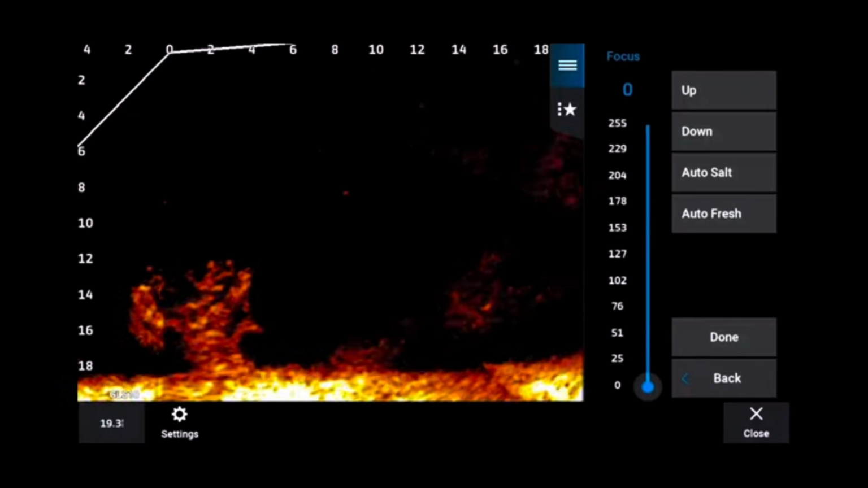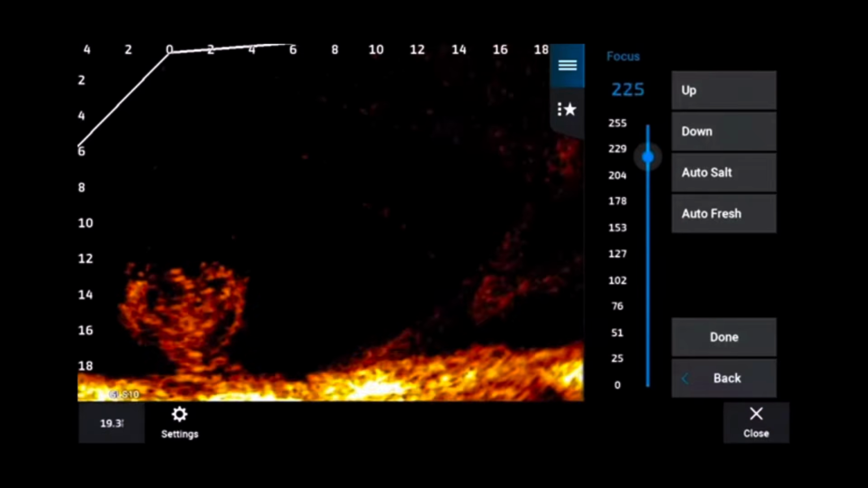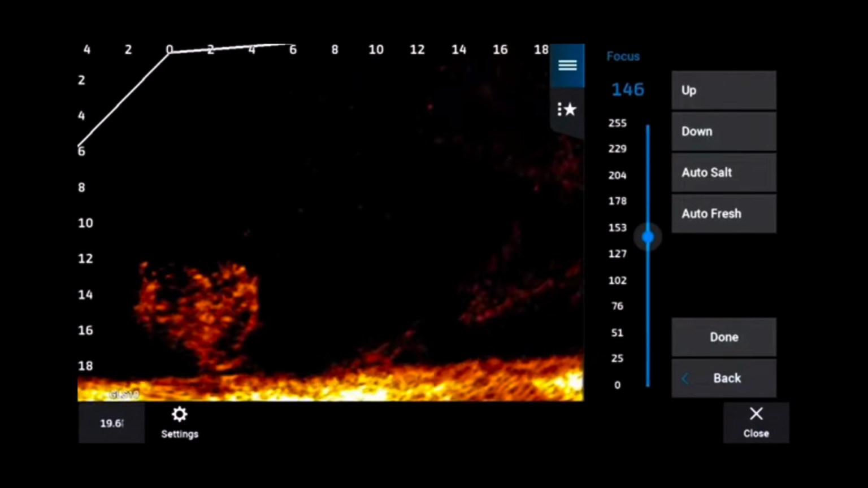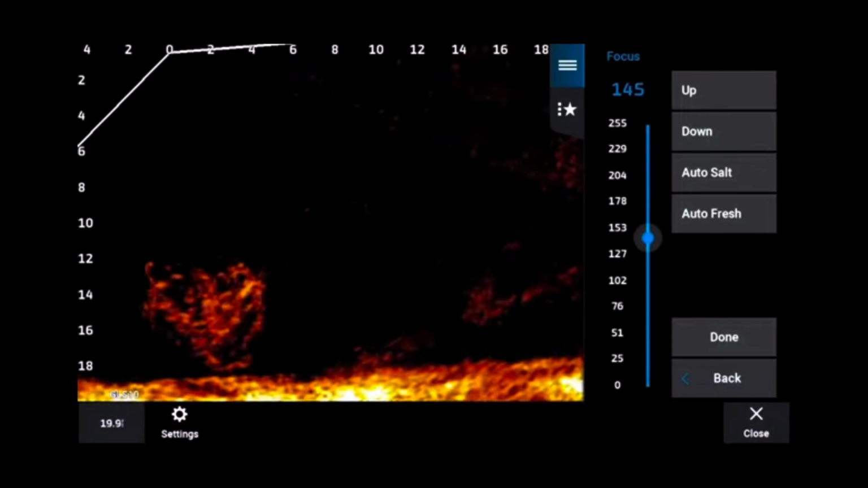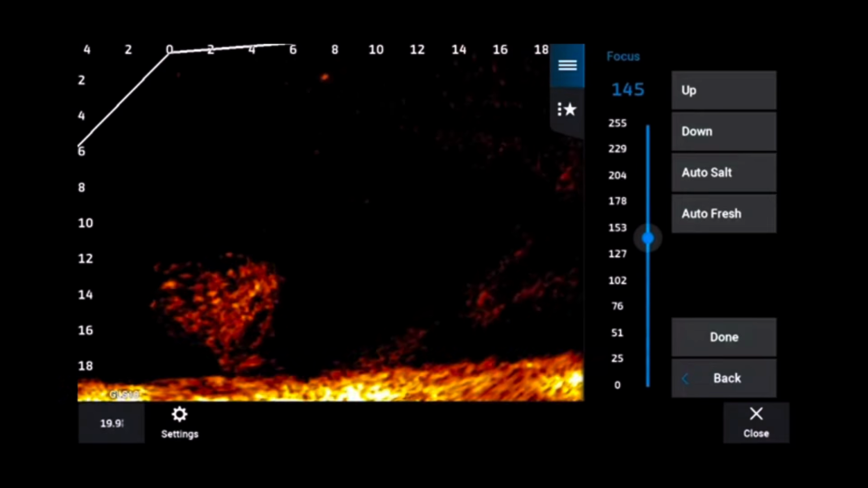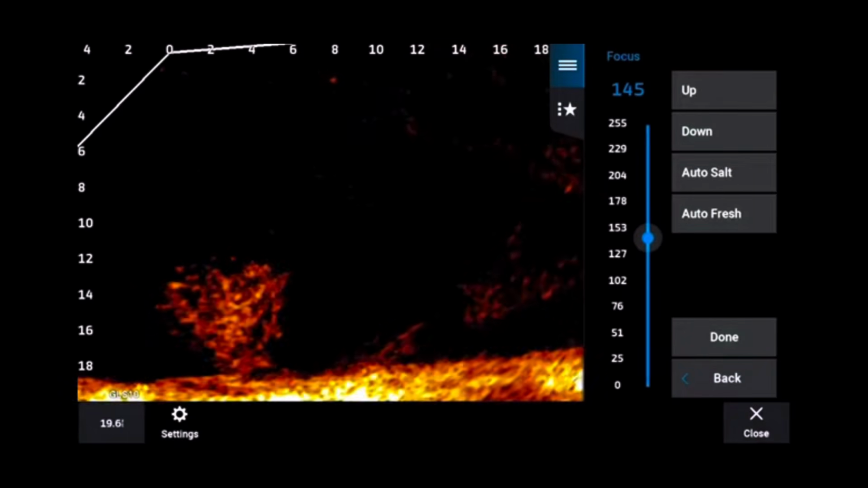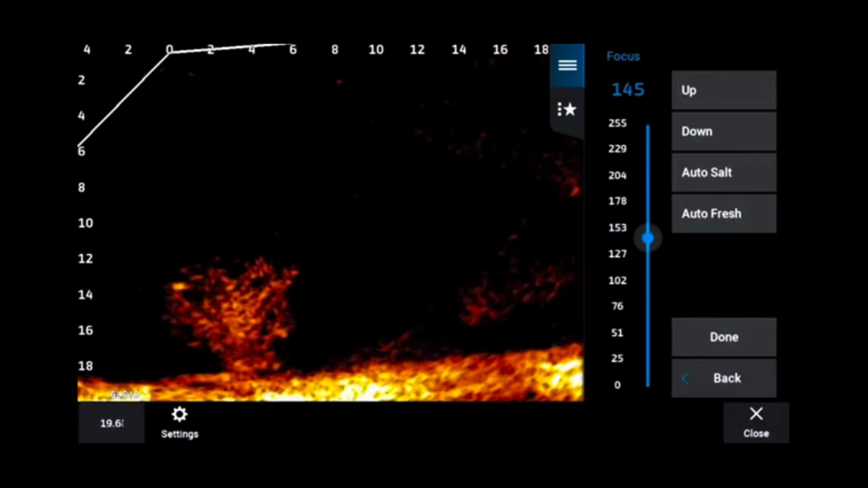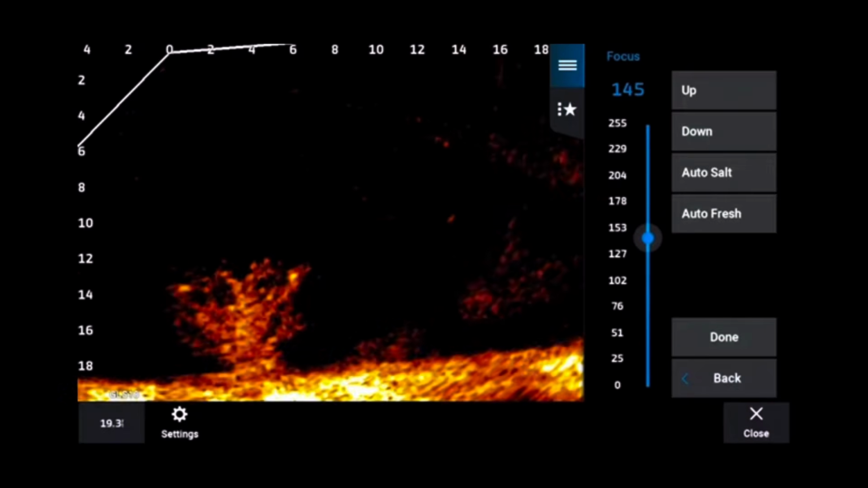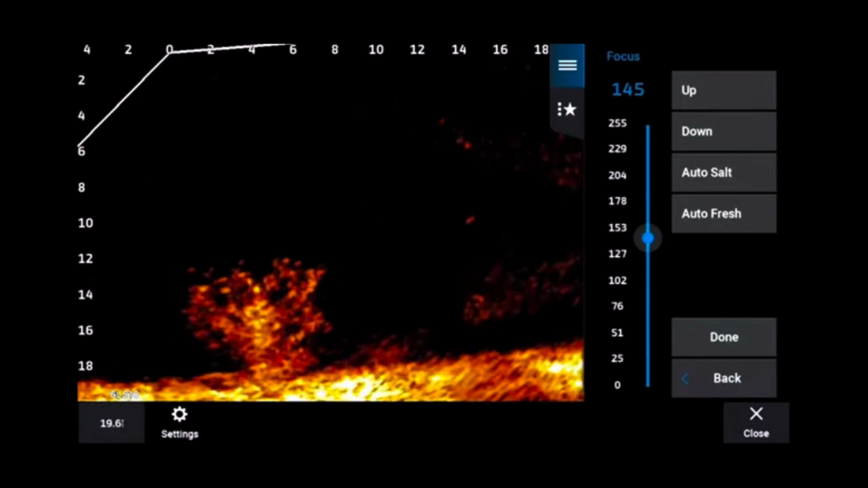But what we do is, along the bottom of the screen, this is where your focus comes in. You have 5 different beams, and they're aimed downwards. Now, what you're doing by focusing is you're actually changing the direction of those beams just slightly so they line up better. On my particular unit, about 145 is absolutely perfect. There aren't any seams or beam stitching areas where the bottom is, or at least as best as I can possibly do it.